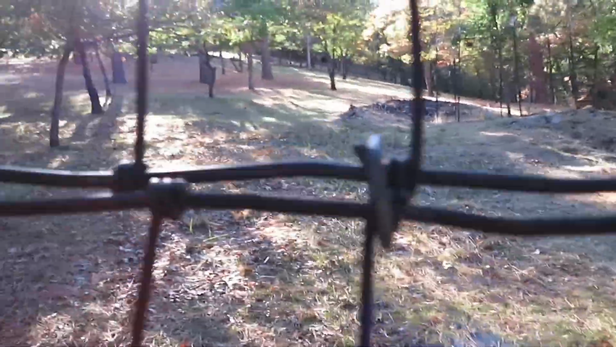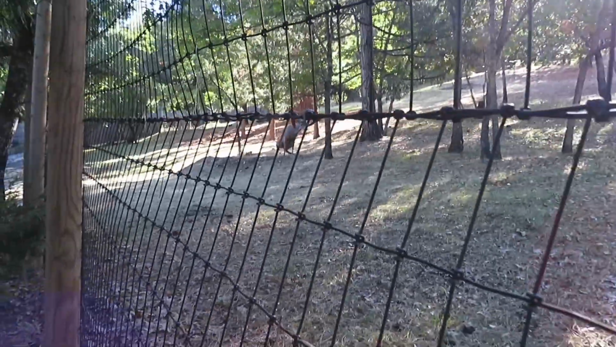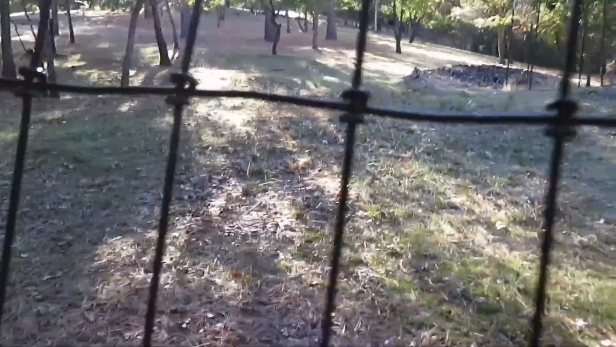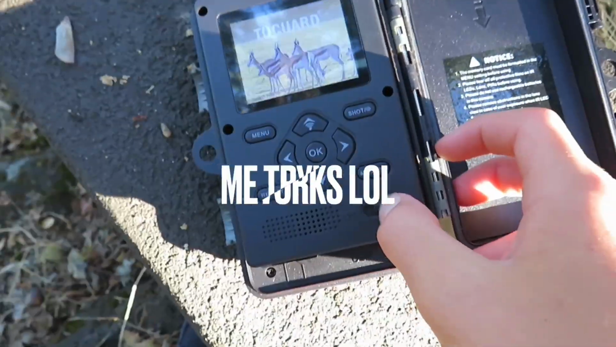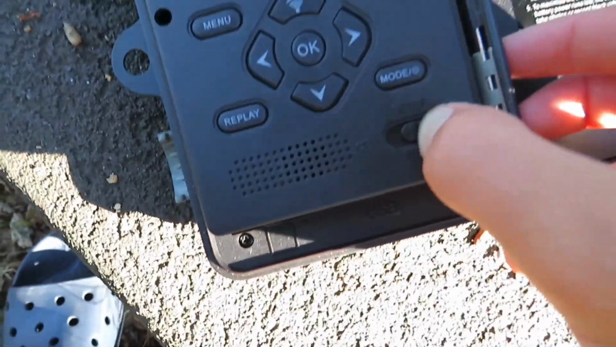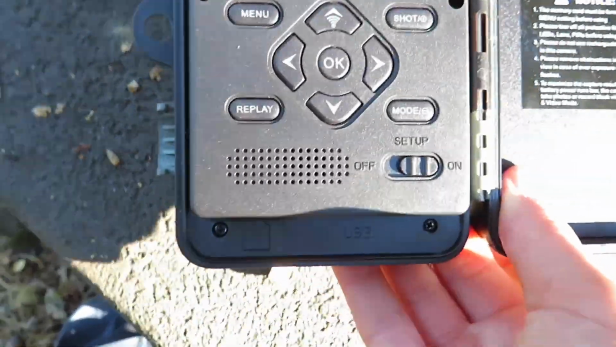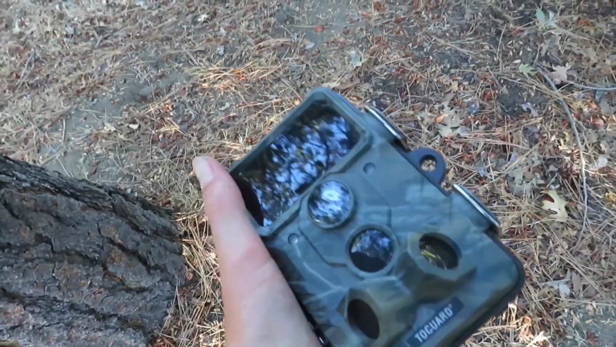Gonna figure out how to get the trail camera set up again, because I kind of forget. But yeah. Should I go to setup? 5 foot. Oh, wait. Okay, so we have a bit of a catastrophe. I have the camera here.